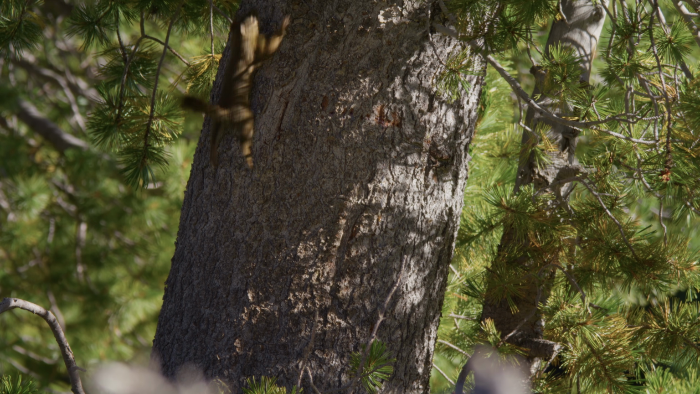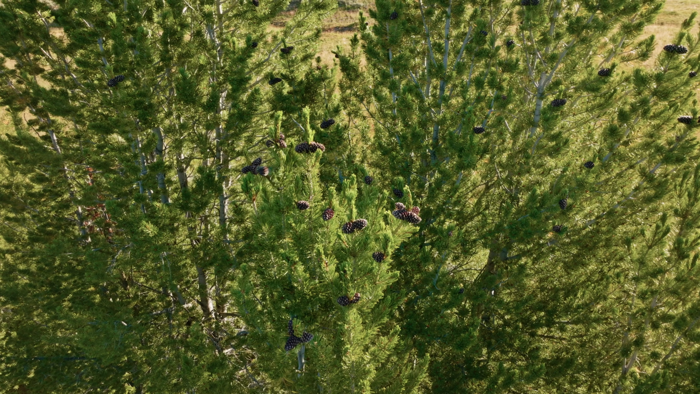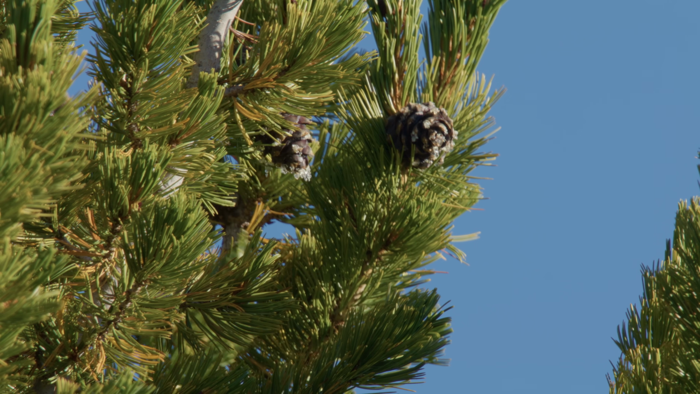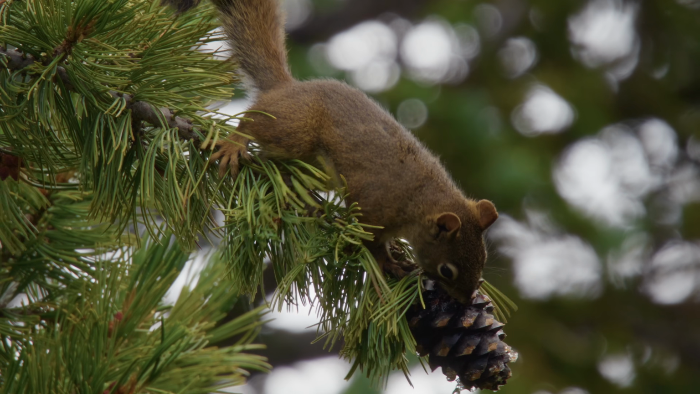The squirrels work tirelessly during this season. Up to 80% of their daily activity is spent on harvesting and caching cones. And these giant cones are not easy to handle.